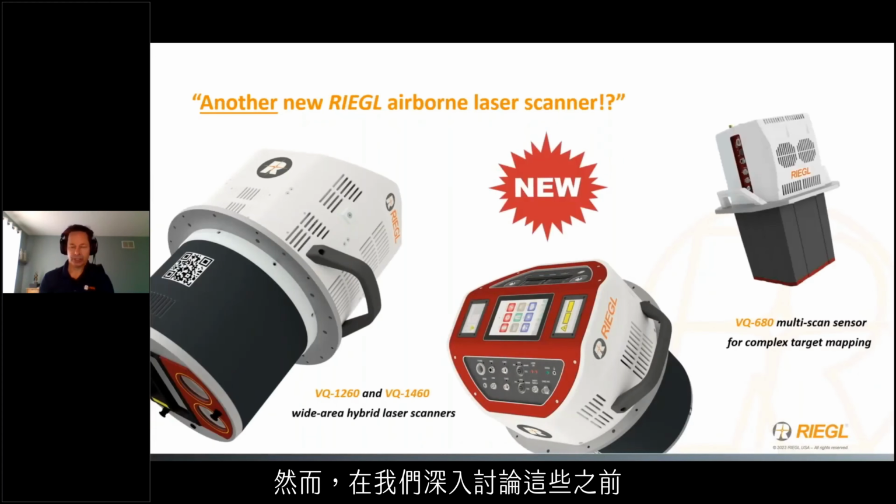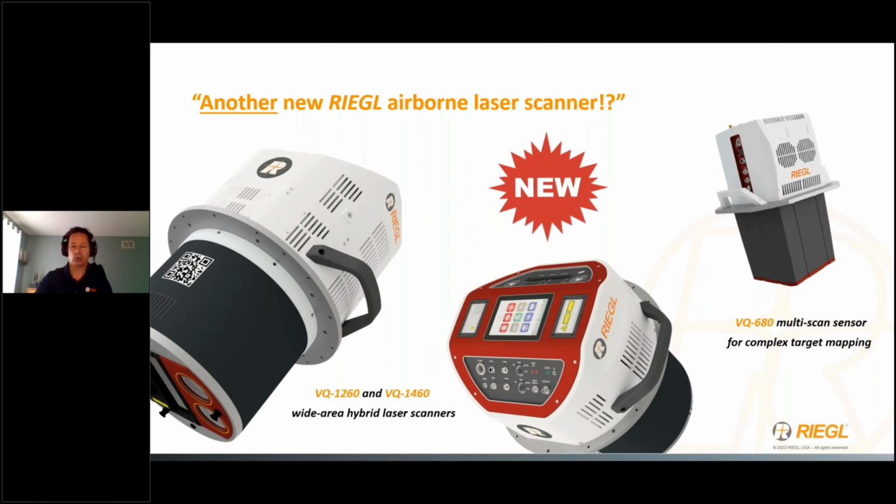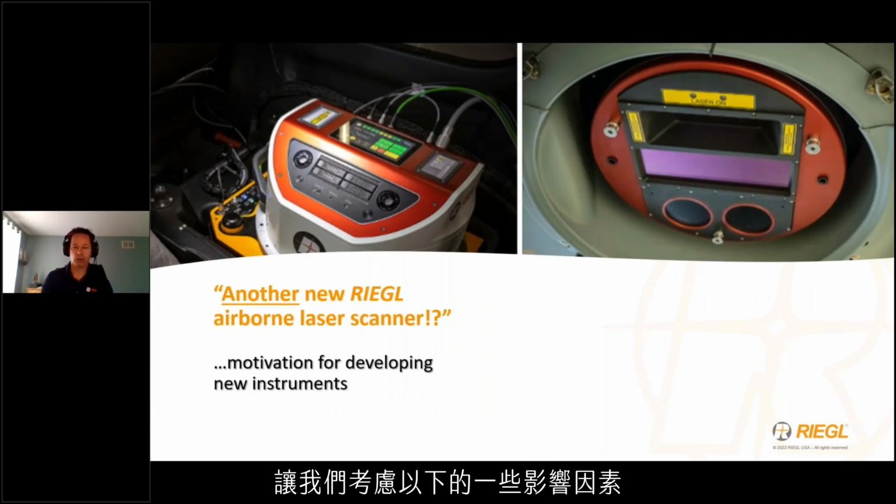However, before we go into detail on these and other announcements, why is it that RIEGL is so prolific in terms of new product introductions and sensor releases? What exactly are our motivations for doing so? Well, let's consider the following contributing factors.